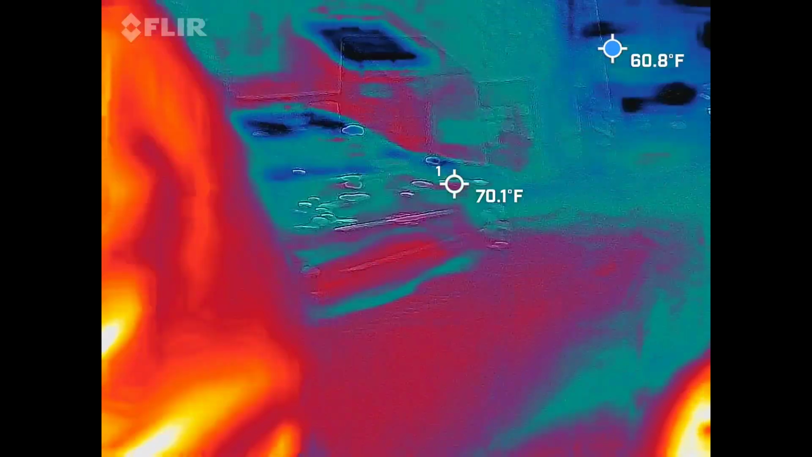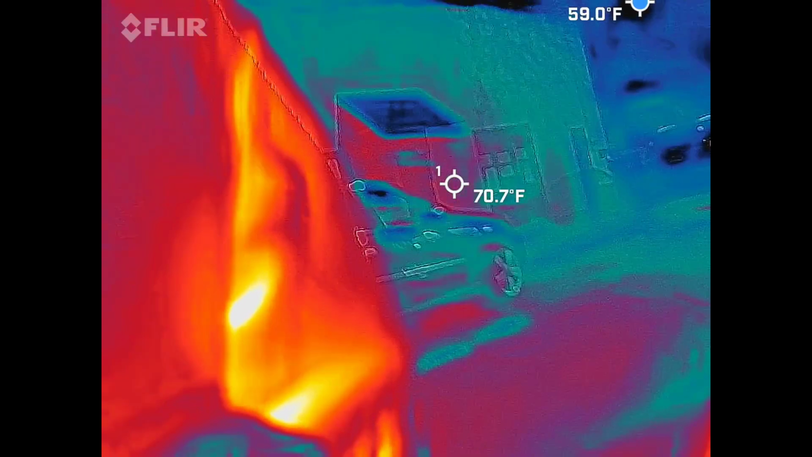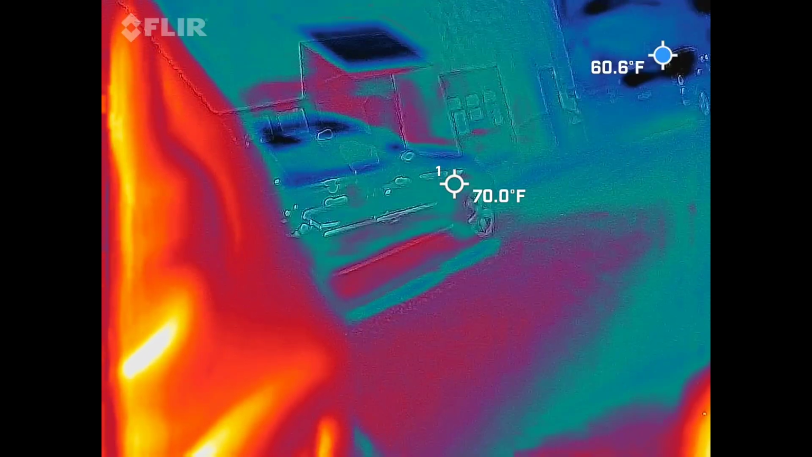This one, does it capture something every night? No. Is it super fun to watch? Hell yeah, it is. When we do capture something, it is a holy shit moment. I'm just going to put that out there.